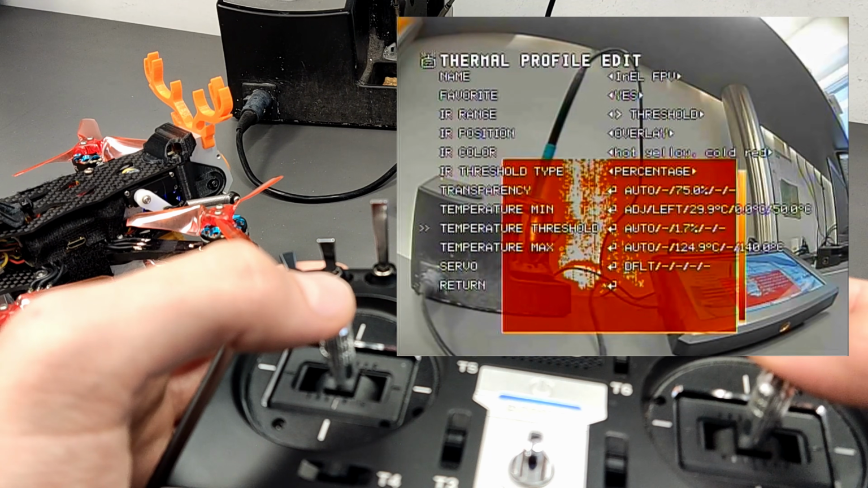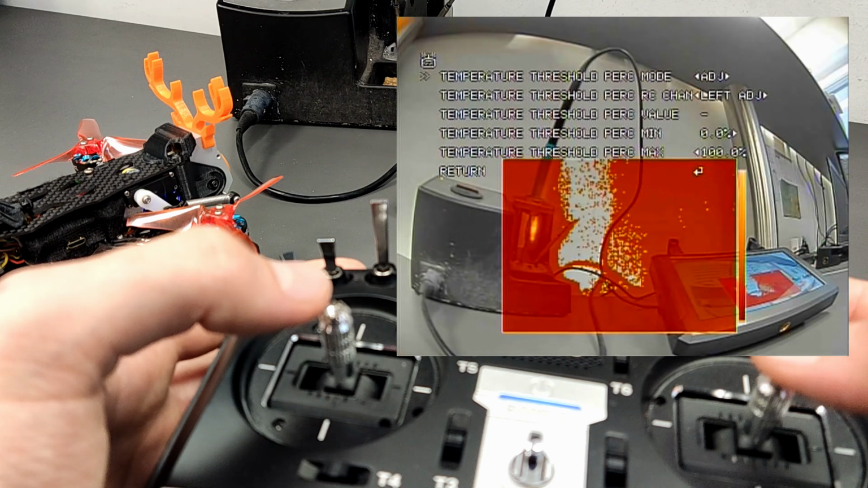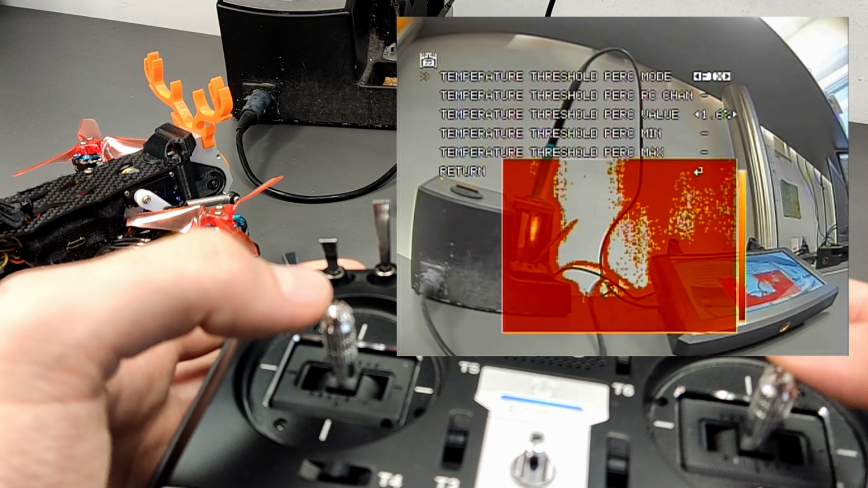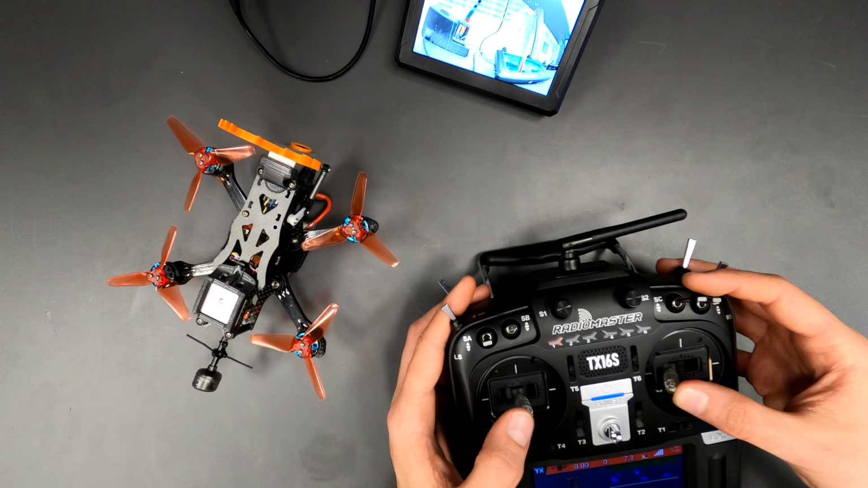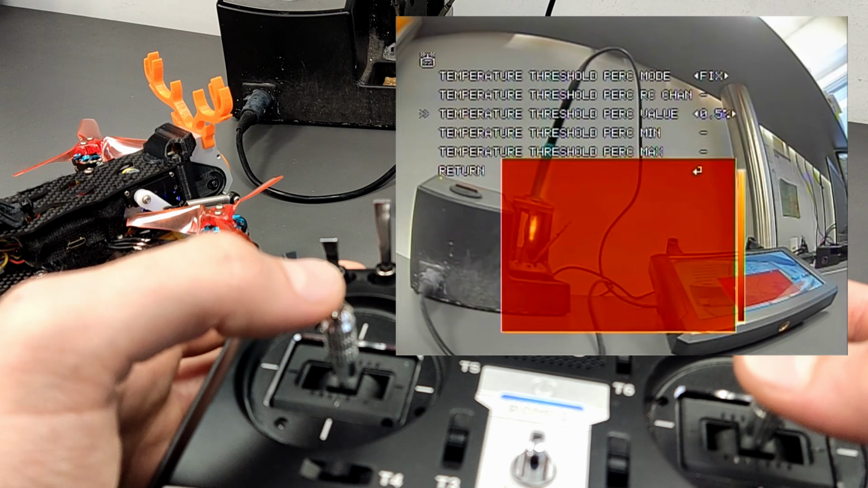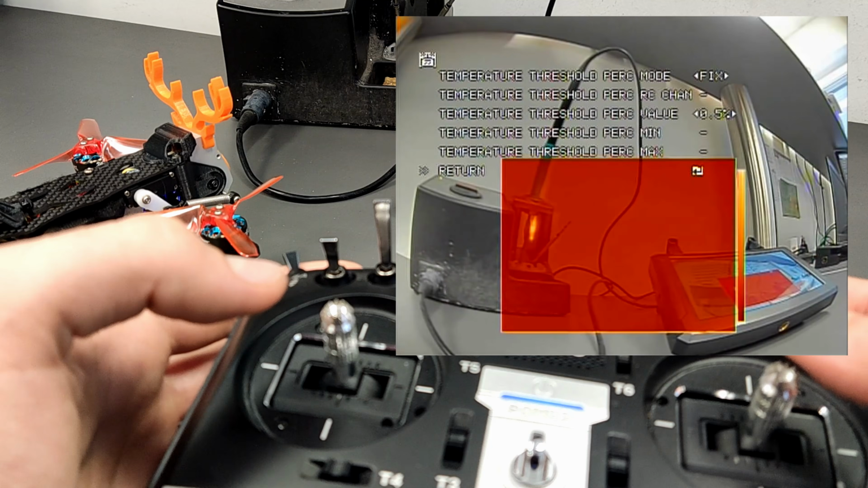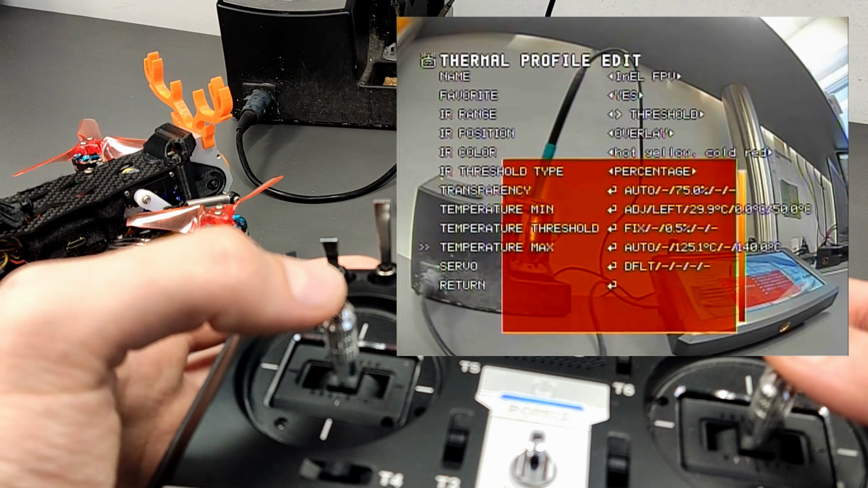For the threshold, we take a fixed value. Everything above the minimum value should be displayed. So let's take 0.5%. Enter. Now we select the maximum value.